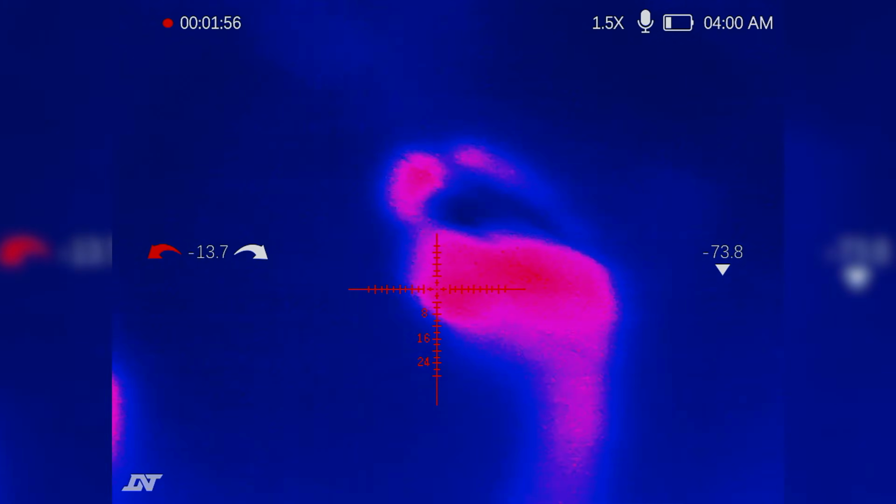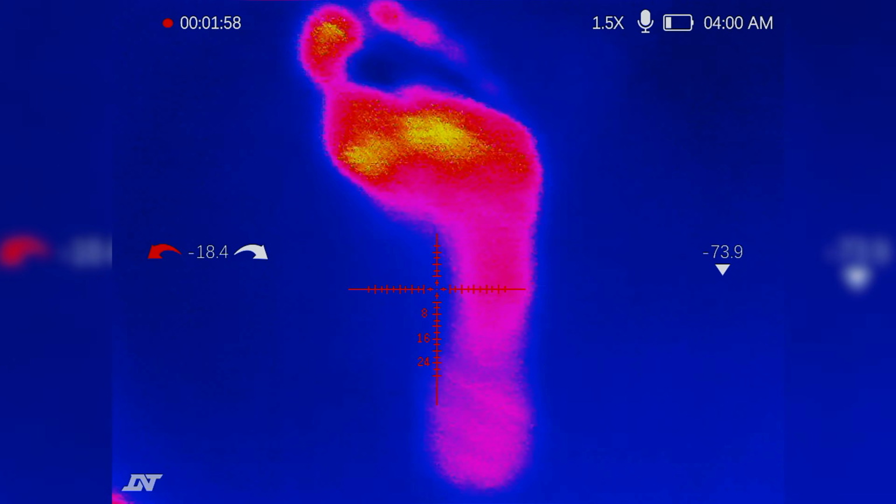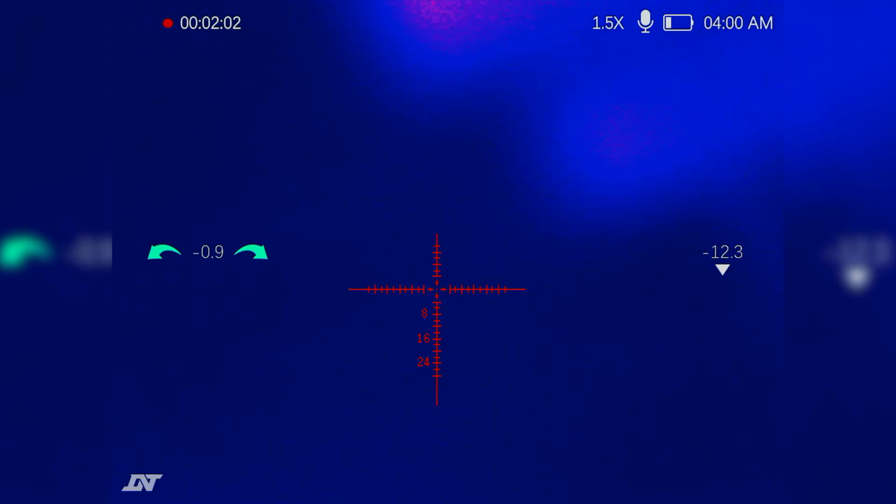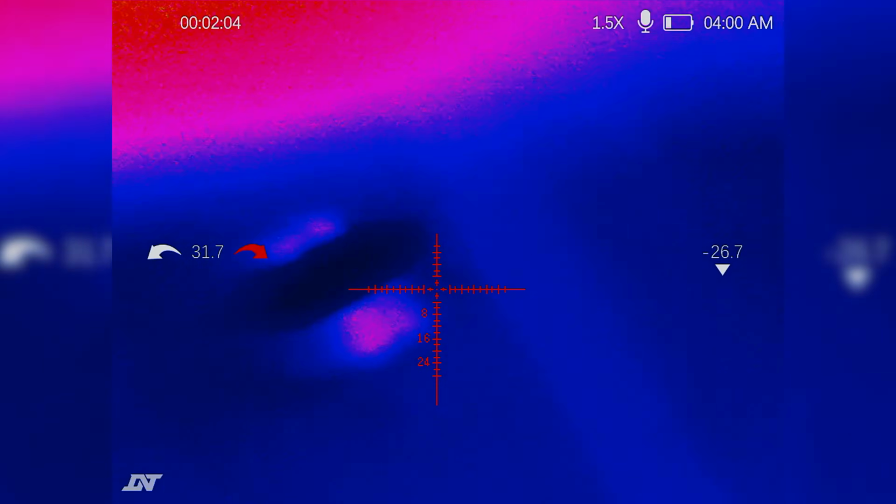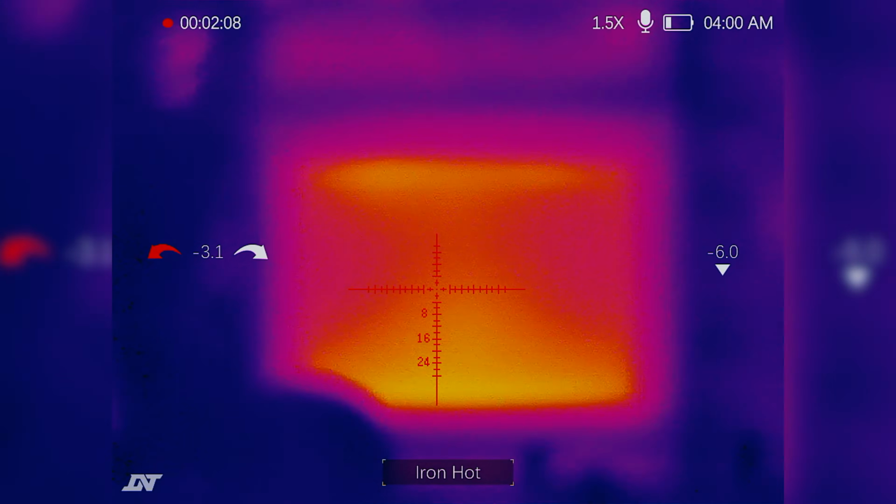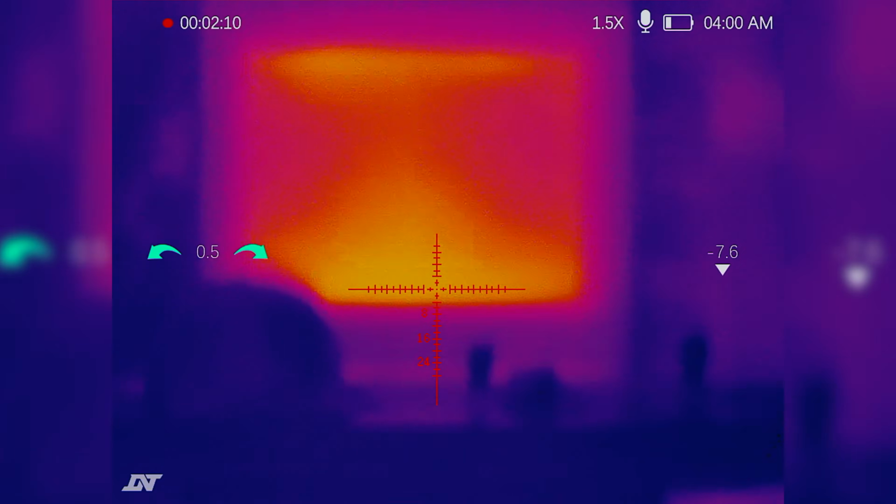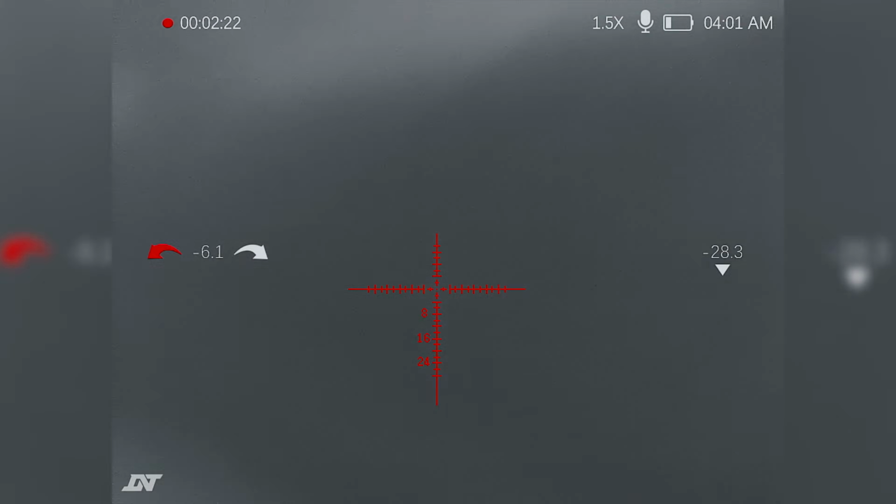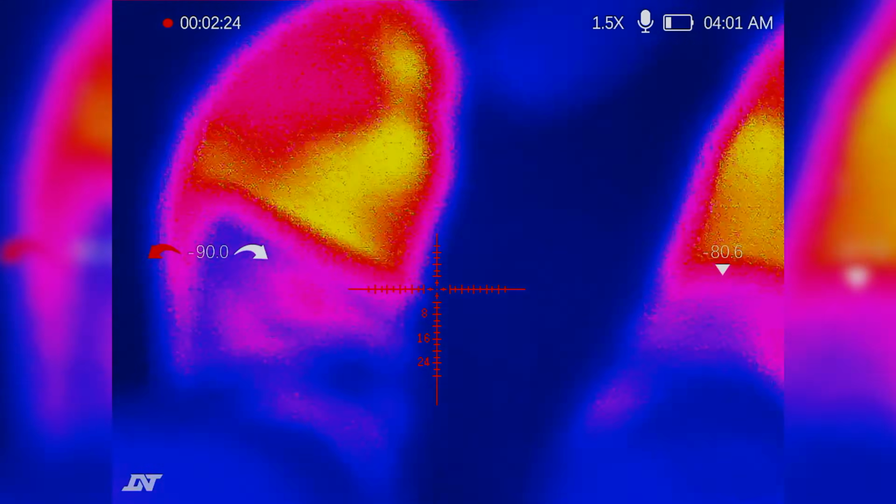So you can really like, yeah. To me, it's a lot. It's different. You feel me? So one more thing before we go, though. We'll show y'all the other settings. So you got iron hot right here. Then you got white hot. And then black hot. And then we got me walking.